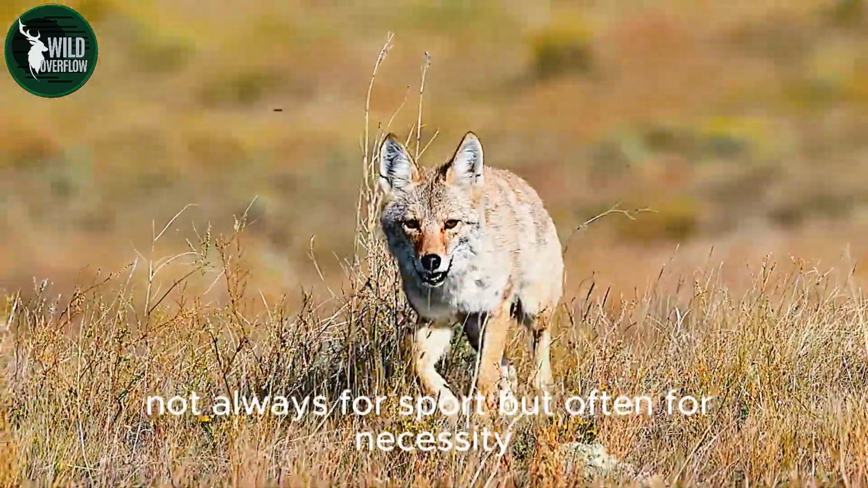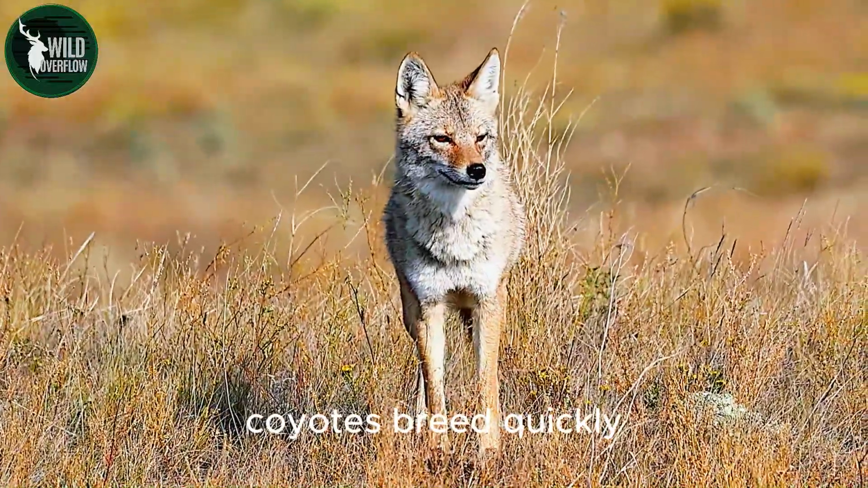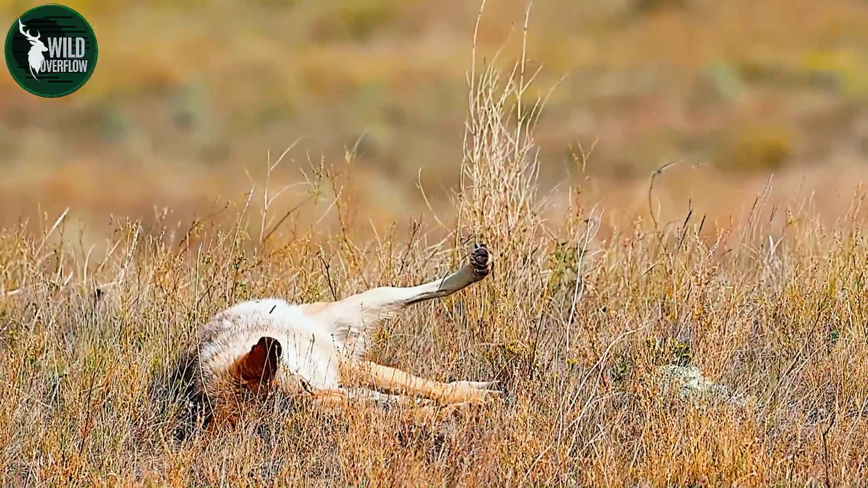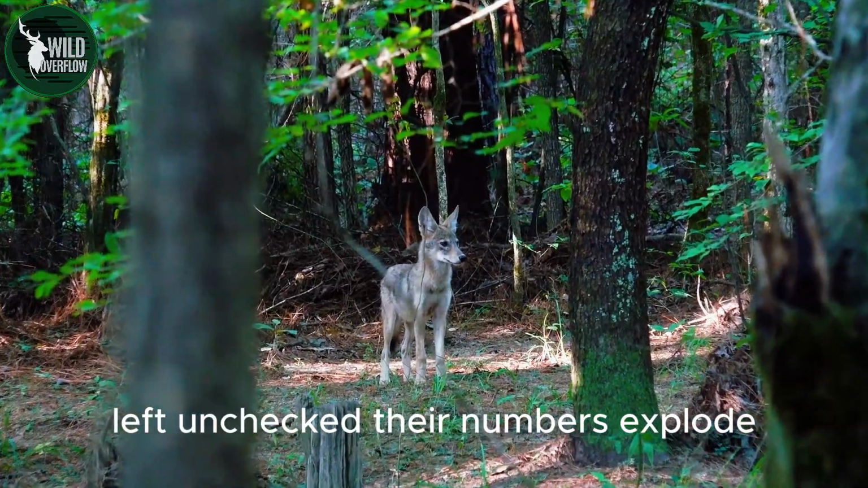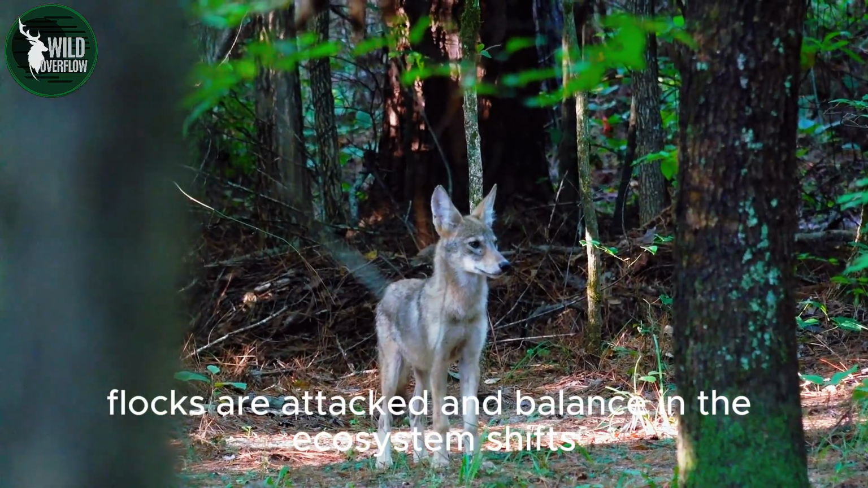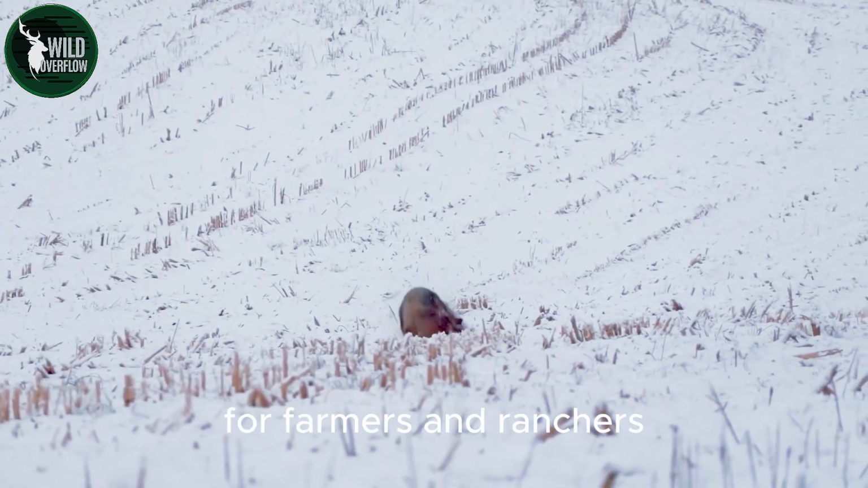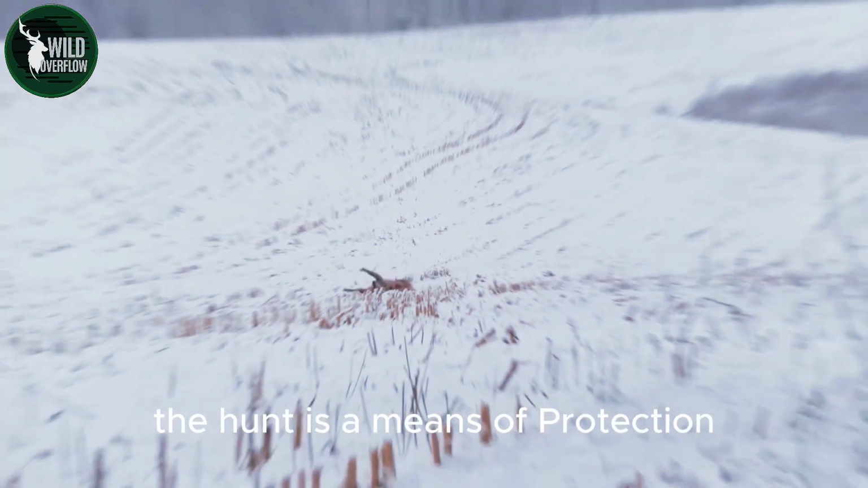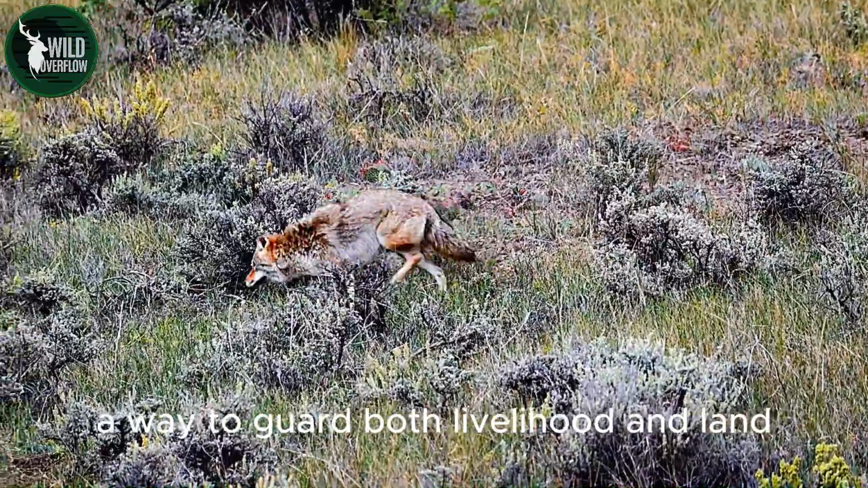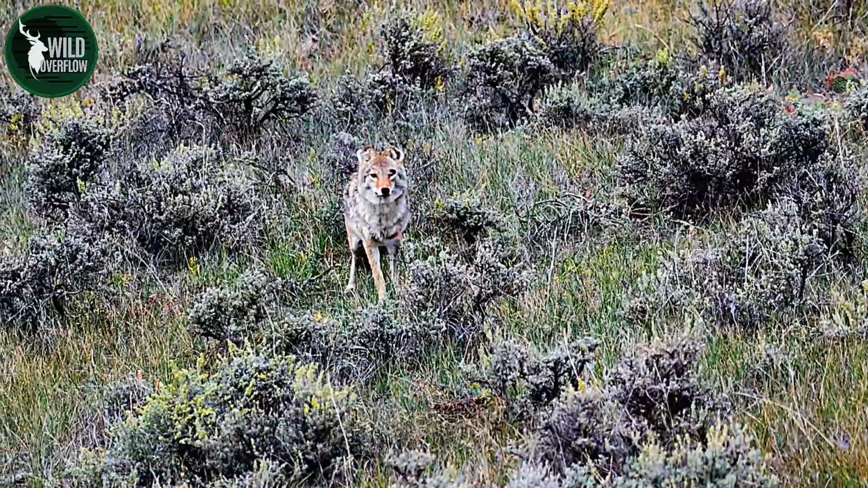Not always for sport, but often for necessity. Coyotes breed quickly, with litters of 6 or more pups each spring. Left unchecked, their numbers explode. Fields are stripped, flocks are attacked, and balance in the ecosystem shifts. For farmers and ranchers, the hunt is a means of protection, a way to guard both livelihood and land. And so, the daylight hunt begins.